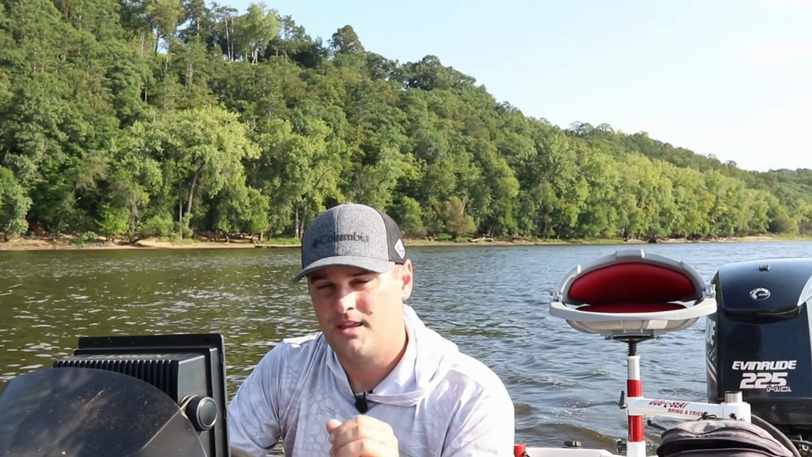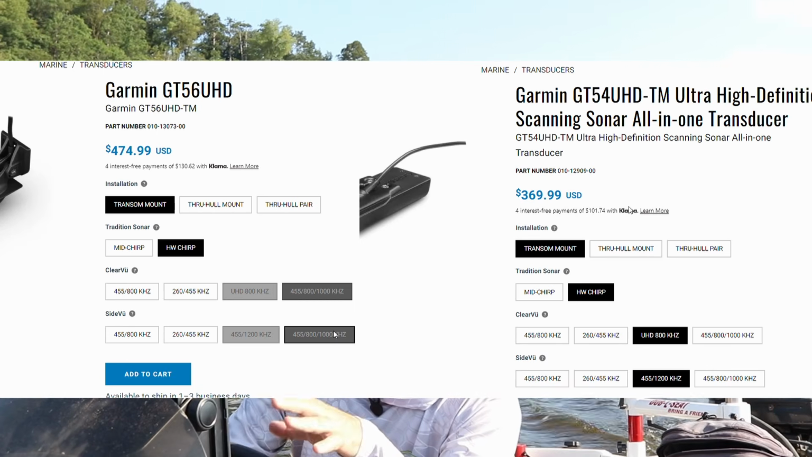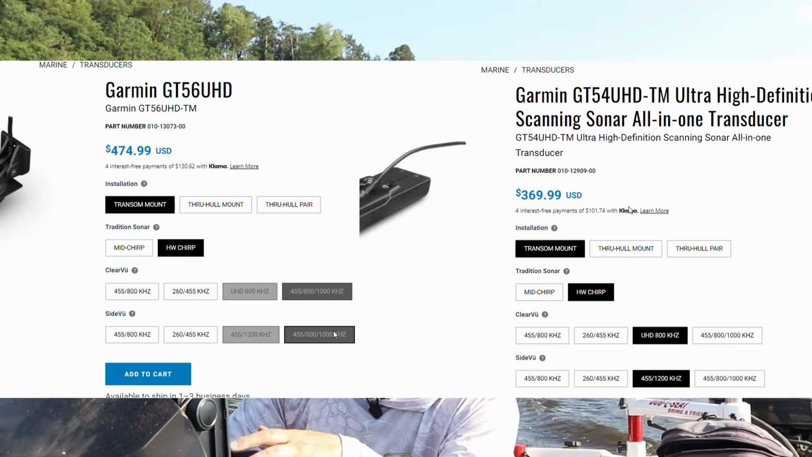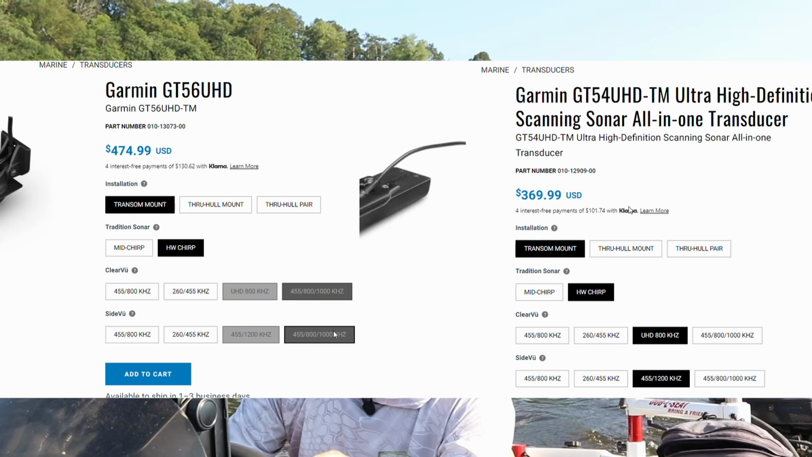As far as the main difference between the GT54 and GT56 when it comes to actual frequency, both units can run 1.1 or 1.2 megahertz when it comes to side view, side imaging. But when it comes to clear view, that's what separates them. The GT56 will offer a 1.1 megahertz Ultra HD frequency for clear view or down view, whereas the GT54 only offers 800 kilohertz for their clear view.